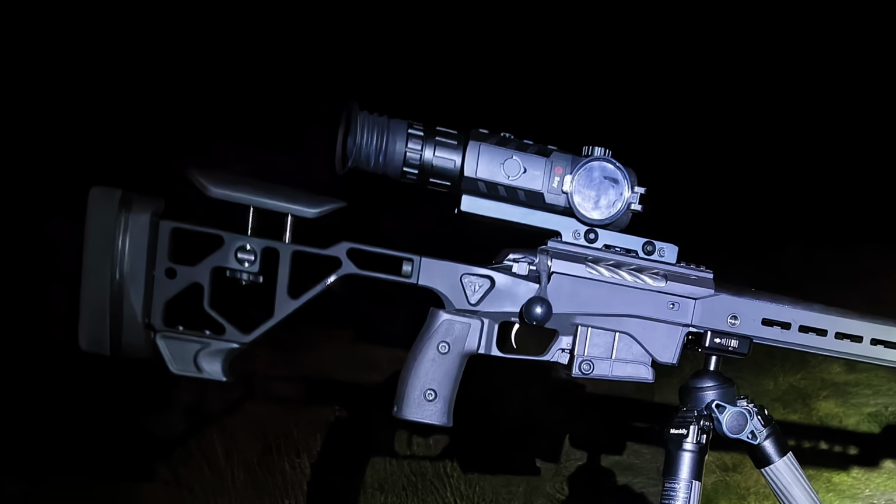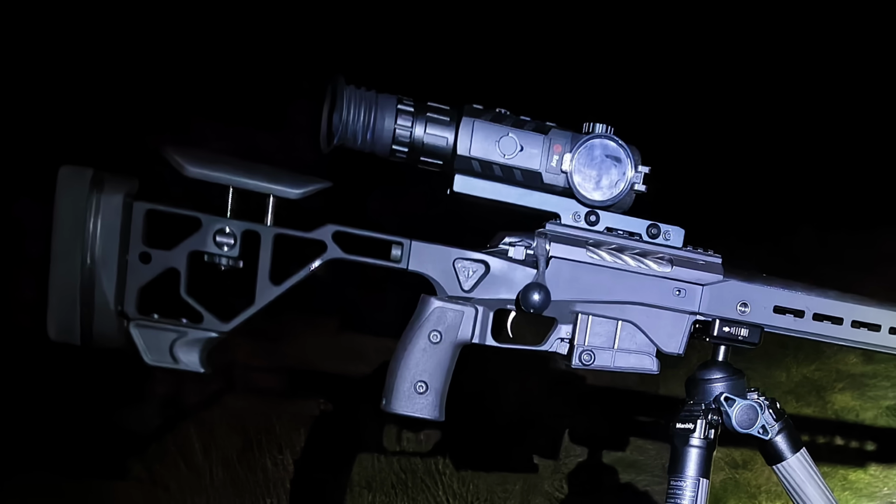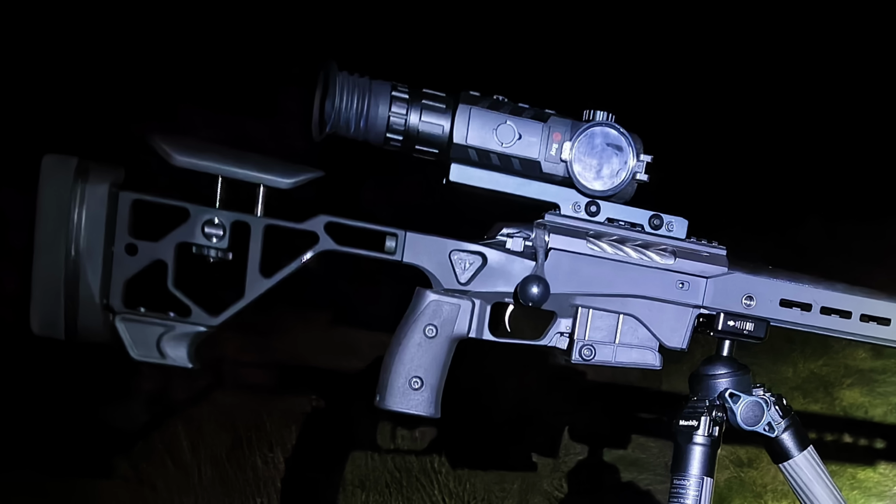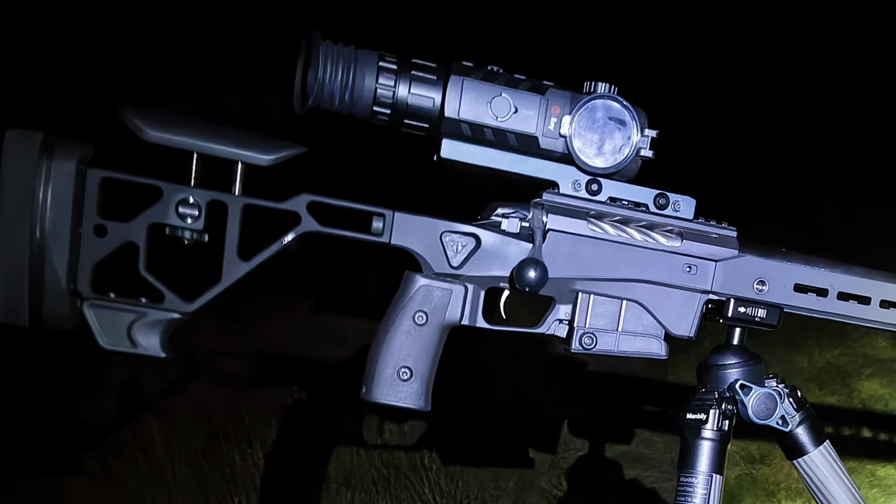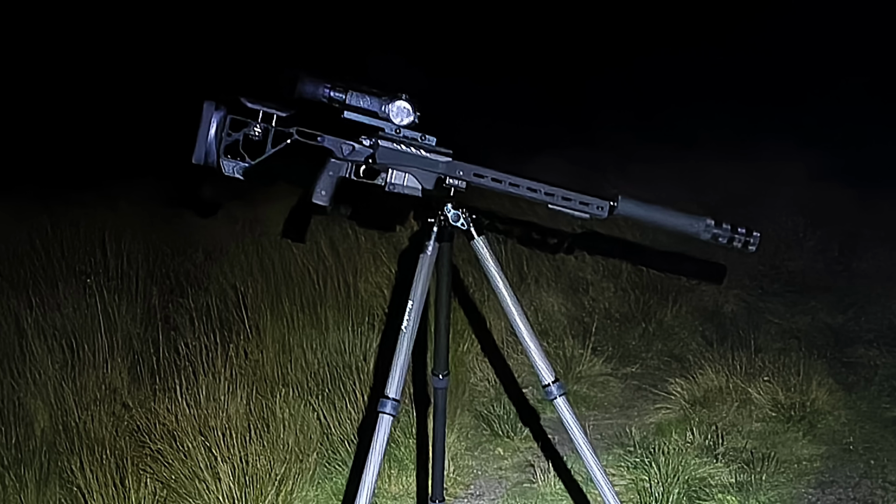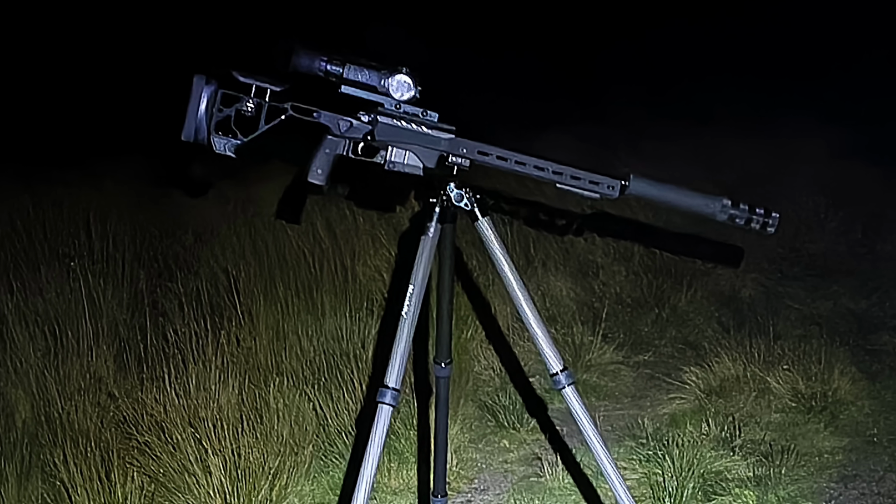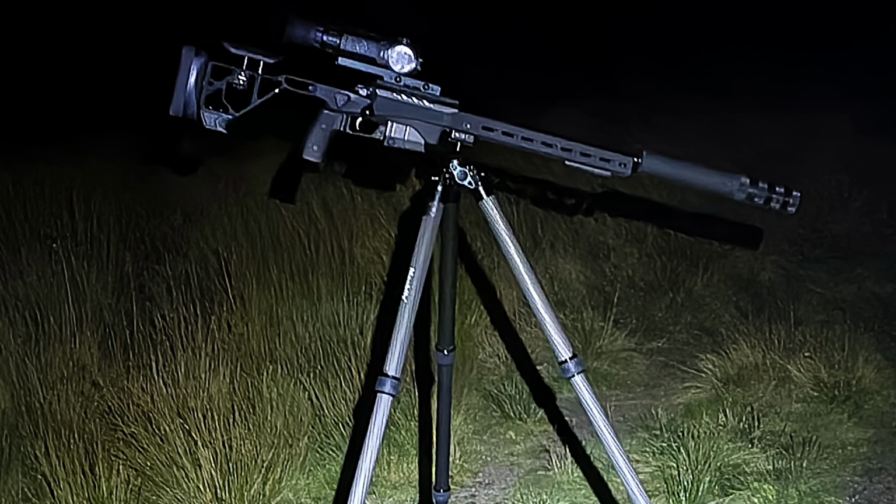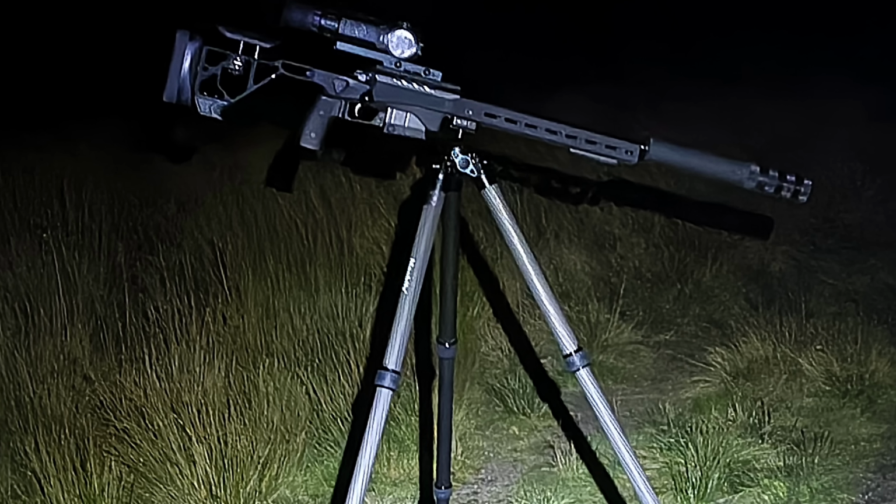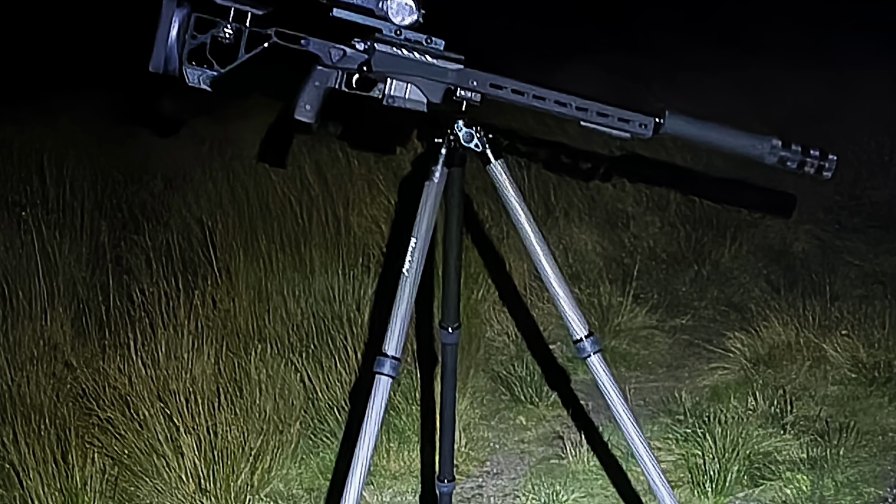On top of the 20 MOA rail, I've got the Infiray Rico RH50 thermal scope. As you'll know if you watch my videos, I've used that for a number of years on and off. I'm also using the Wildcat Predator 12 moderator on the rifle tonight. Cracking moderator that, and of course the rifle's on top of the Manbily tripod. Let's hope we get a fox come in.